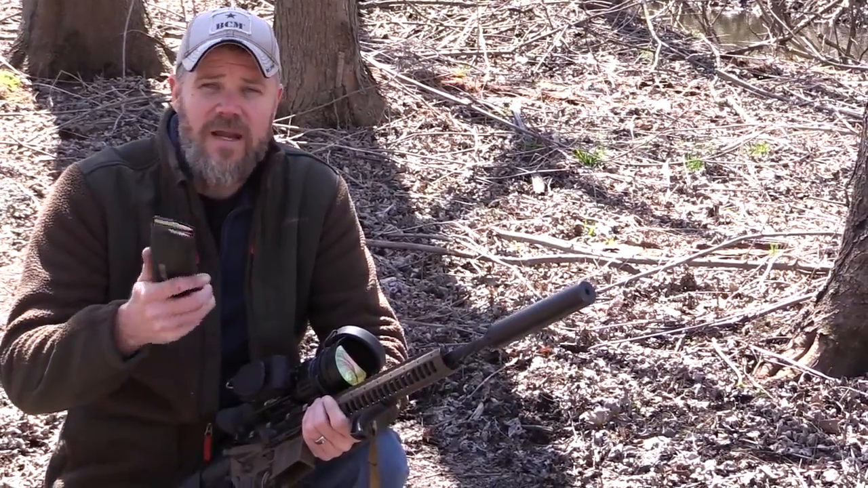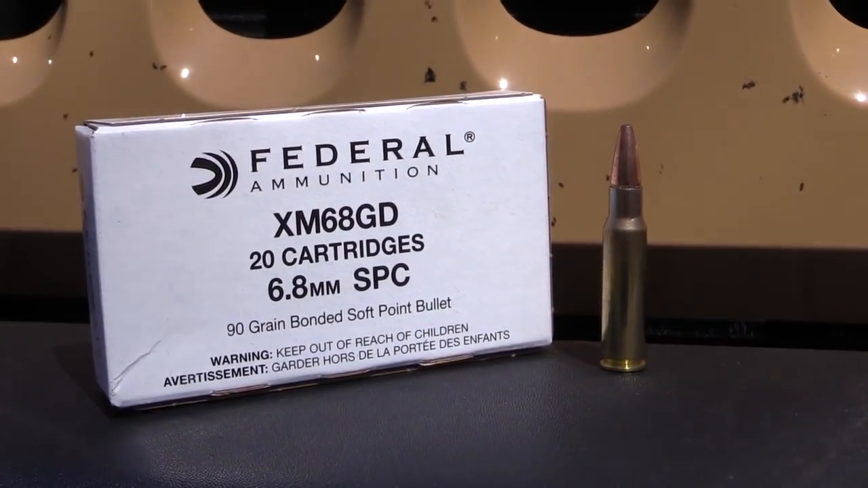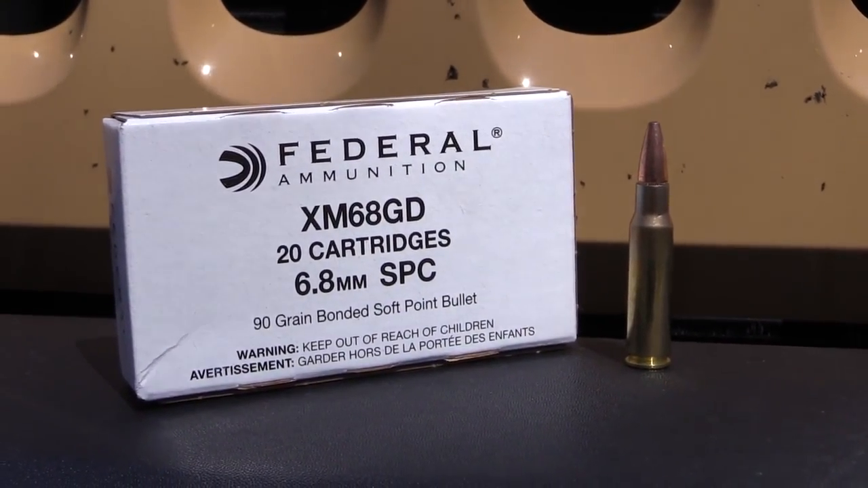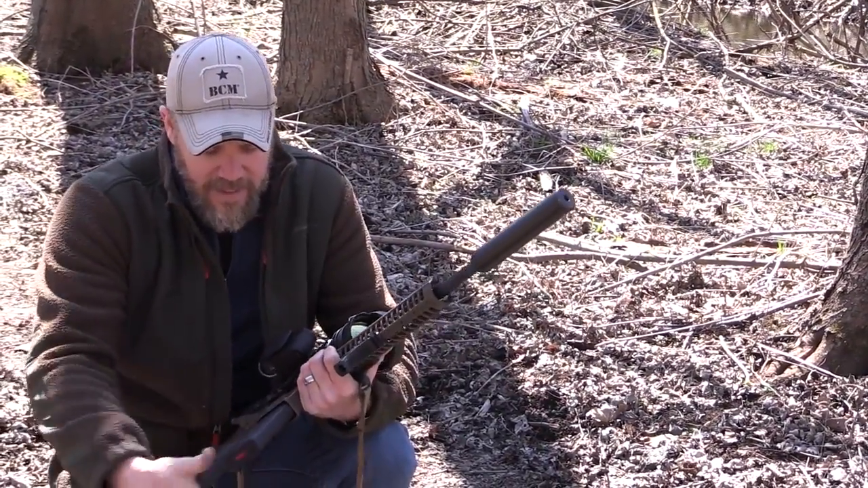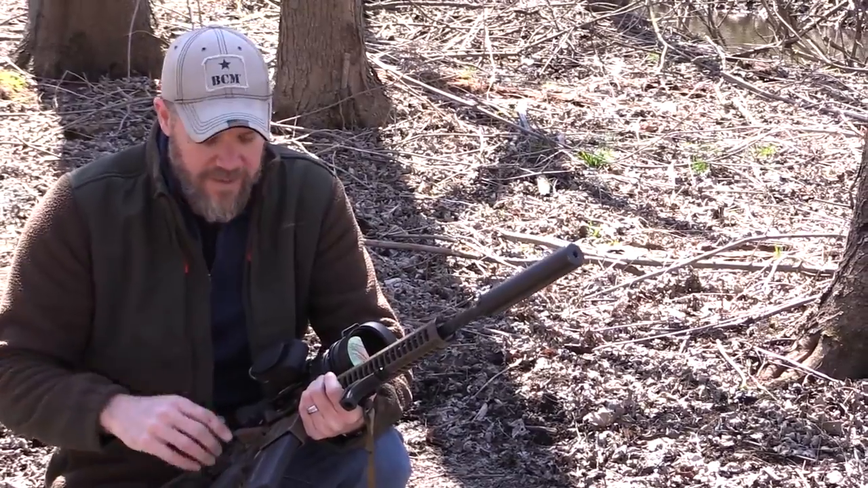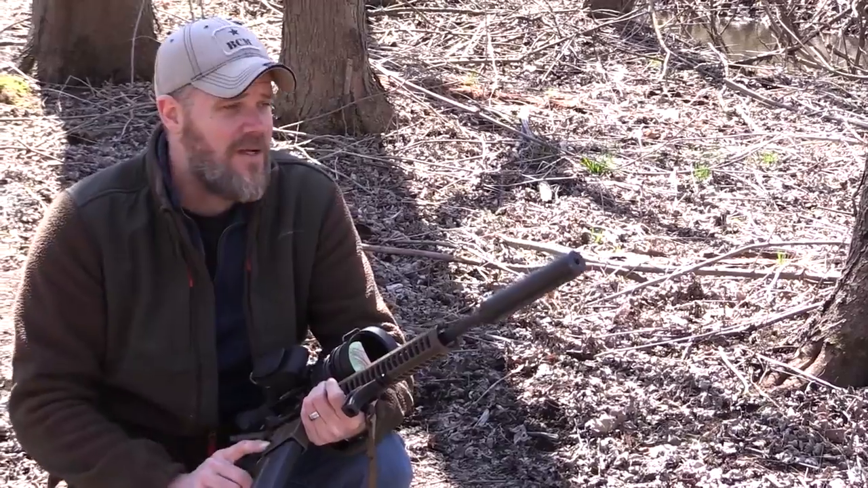Also, I'm using some 90 grain Federal ammunition. What's kind of surprising is even though this 90 grain bullet's lighter than the 120 grain SSTs, it's still hitting at about the same point of impact, and the accuracy has been really good out of this thing. So I may pick up more of that. It's even more affordable than the Hornady stuff, so it's great for practice. I'm going to test it out on pigs, but it probably is pretty good for hunting as well.